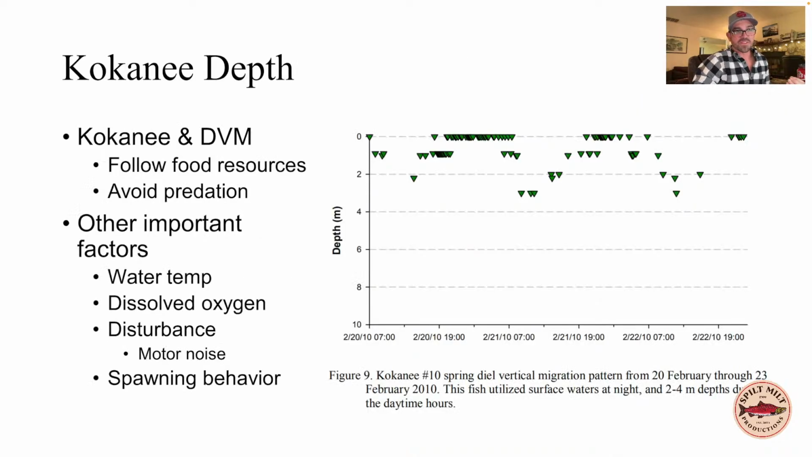What's really interesting is that kokanee do the exact same thing, primarily to follow their food resources, but other biological factors play a role. And they also want to avoid predation. I'm sure you've noticed this when you get really glassy days. The kokanee will drop just a little bit, even when the surface temperatures are ideal for surface feeding. That is because on glassy days, it makes it really easy for predators like bald eagles and ospreys to pick them off. But if you get a little chop on the water, then all of a sudden they come right back up and start feeding.